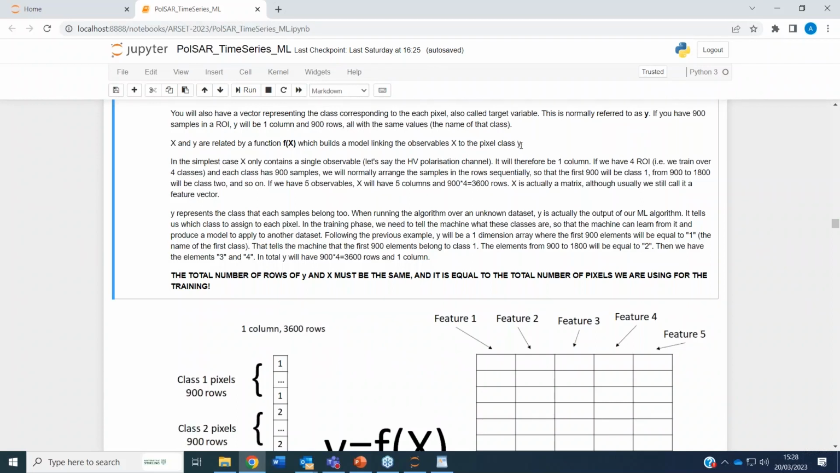As I said before, there is also a function that is linking the data to the class, to what is called the target vector y. And this is this F(X) here. We often refer to that as a model. So when you hear people talking about data models, they often refer to this one, the link that the machine created between the data and the class that we are giving.